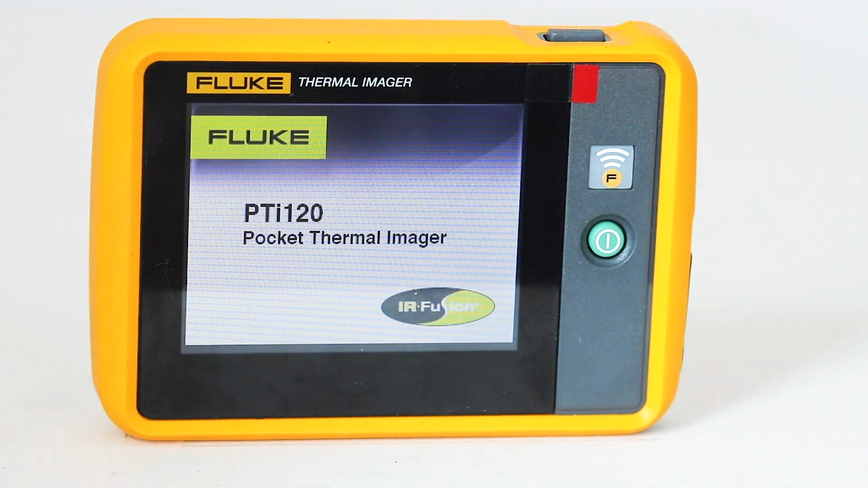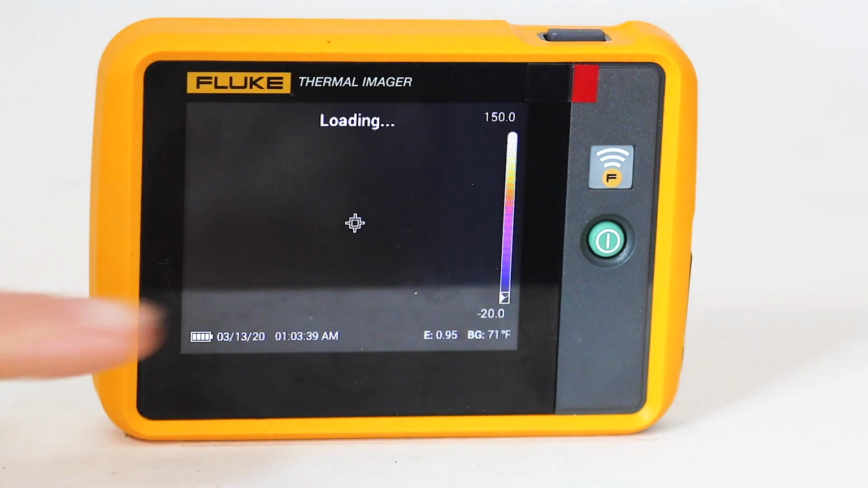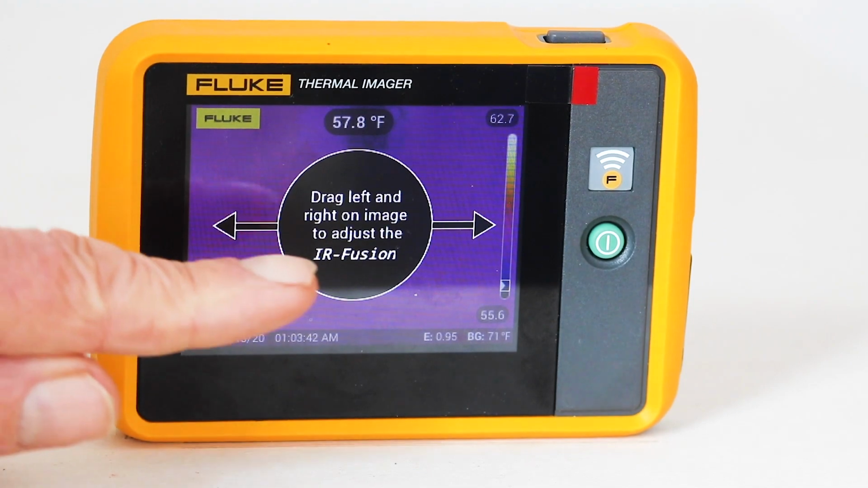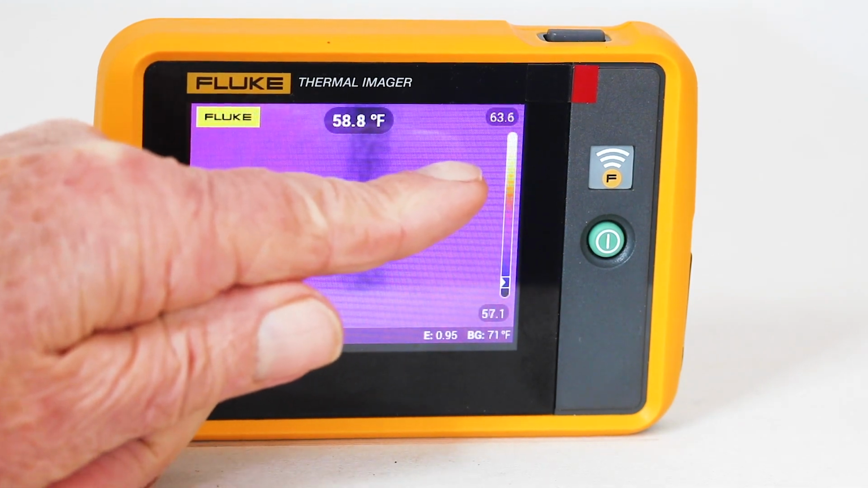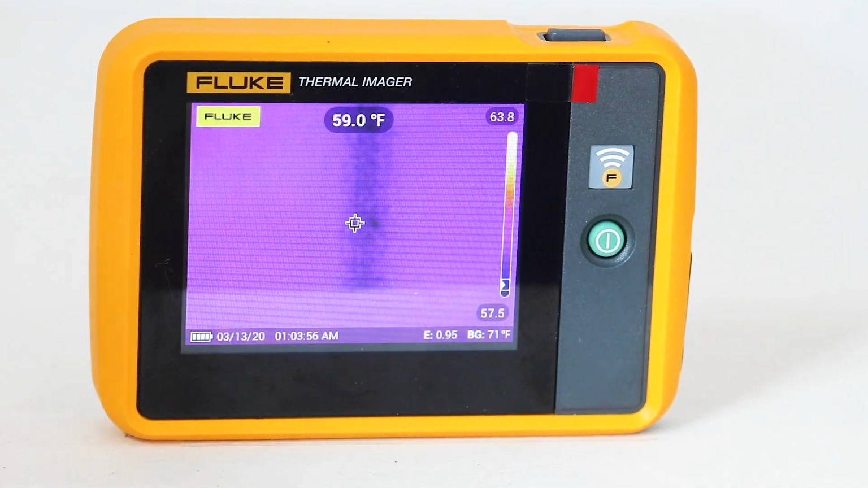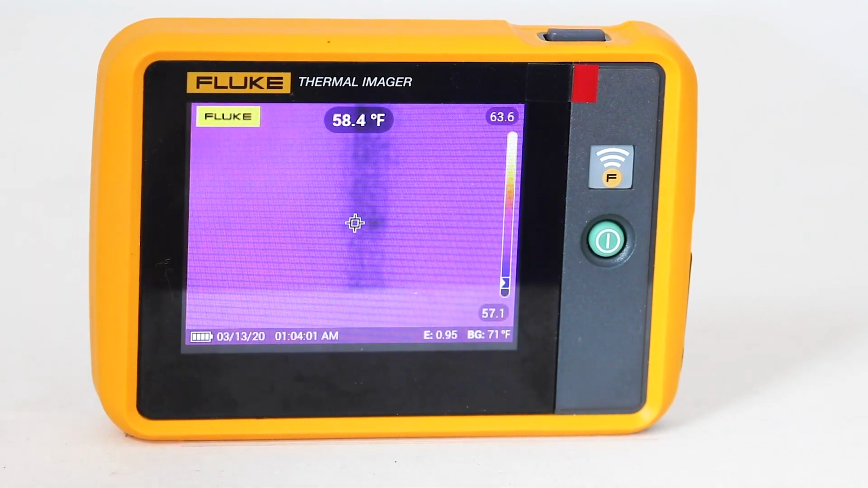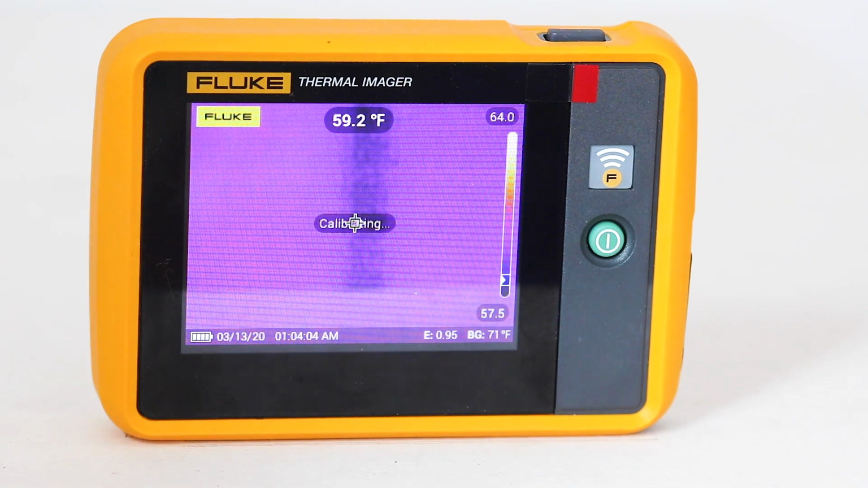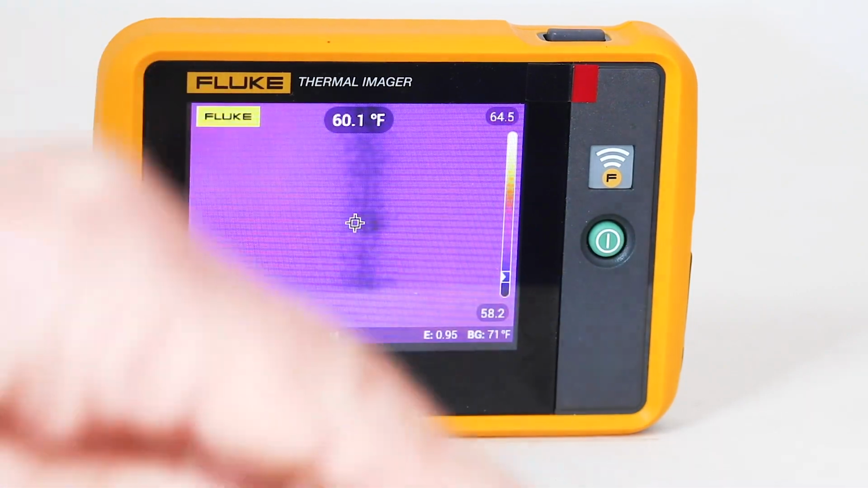The default screen has the following features, starting at the center, then going to the top and working clockwise. Center point marker, center point temperature, temperature range, upper value, range for showing colors in the palette for the current range of temperatures, background temperature, emissivity value, time, date, battery status.